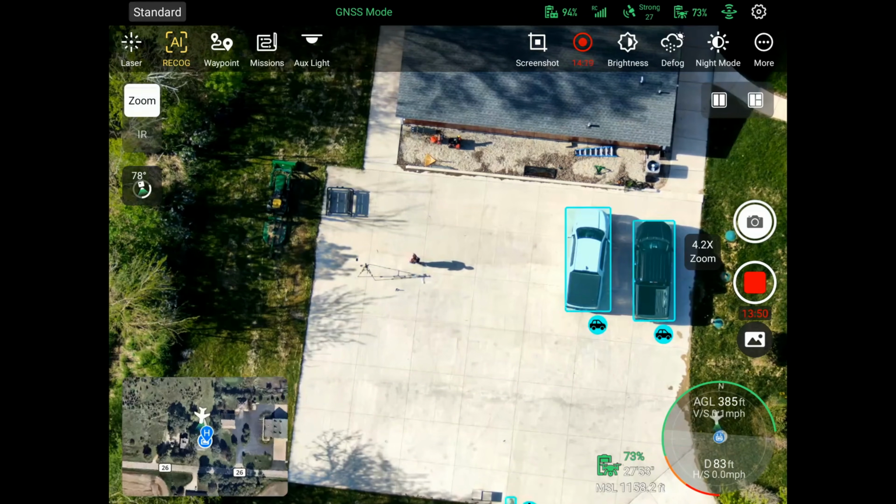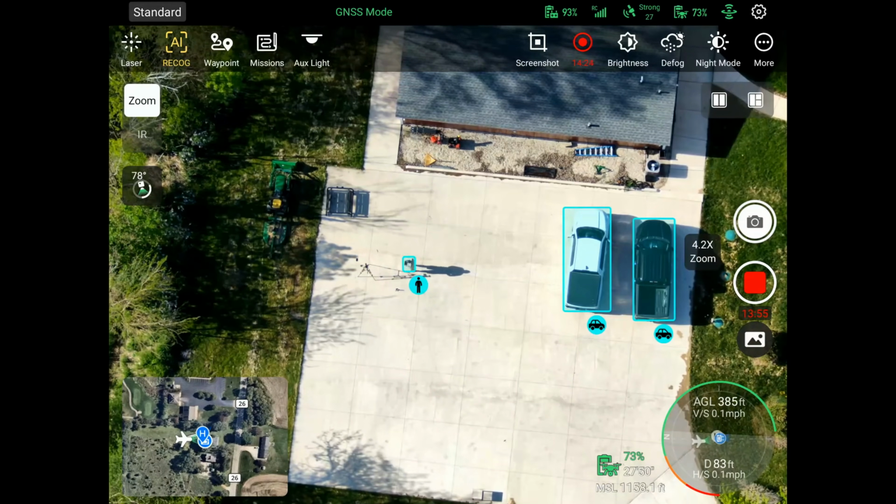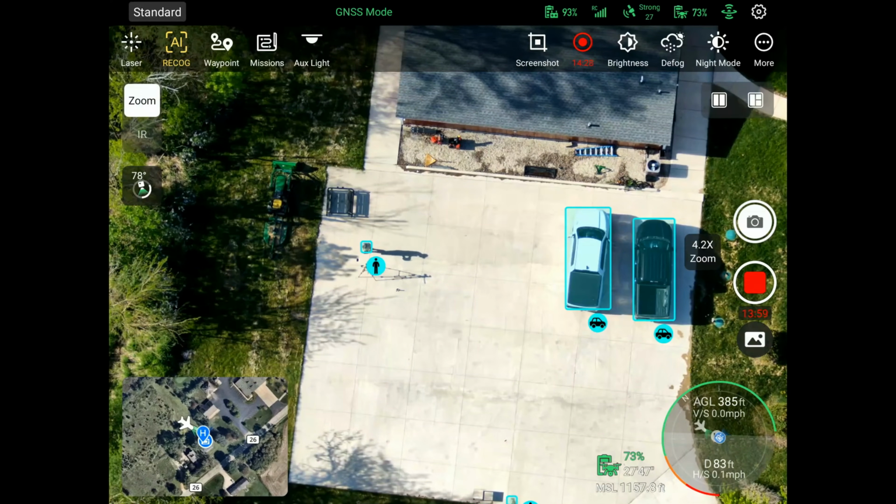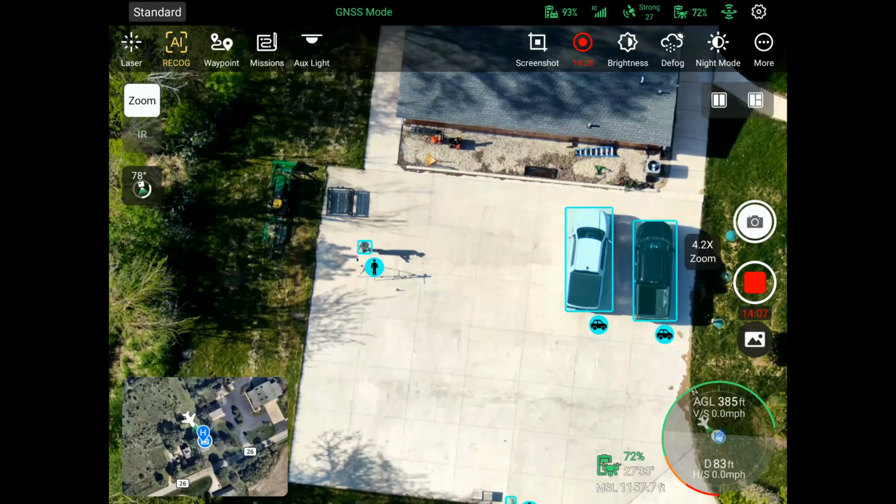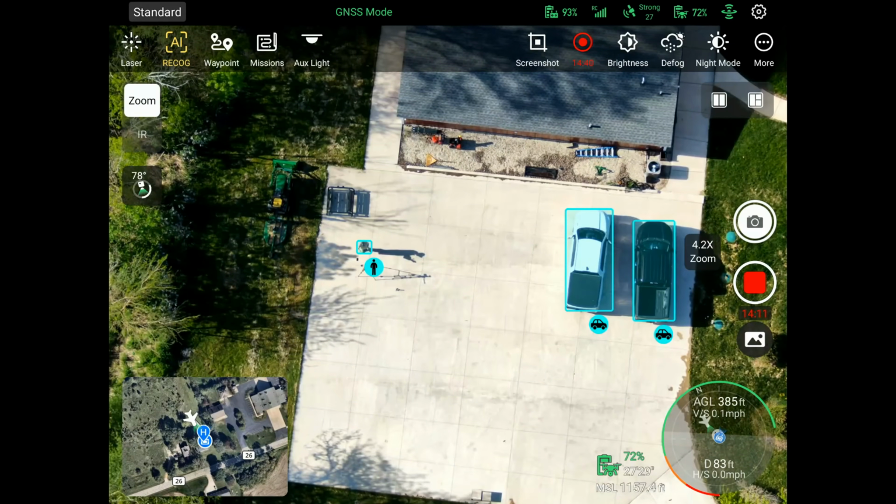It could detect me. Now, in the future, this will likely be used to do some sort of tracking. Like the Matrice 30T does tracking, and so does the M300 with the H20T. You can click on an object and, using its zoom lens, it will follow that object, whether it's a person or a car.